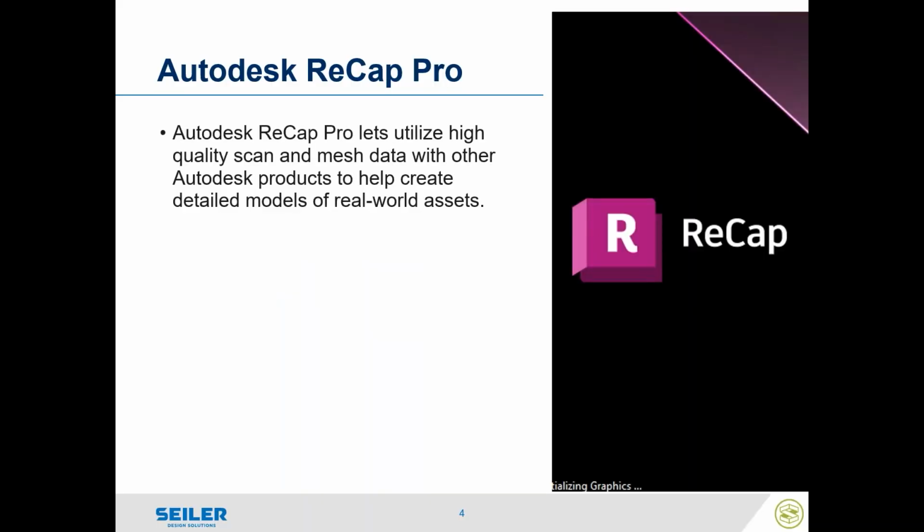What is it? It utilizes high quality scan and mesh data with other Autodesk products to help create detailed models of real world assets, scan data or photogrammetry, as well as bringing in 3D models. It is part of the AEC collection. So if you have the Autodesk AEC collection, which includes Civil 3D, Revit, among 30-something other tools, you'll have access to Autodesk ReCap Pro. There is a free version, Autodesk ReCap Basic, which can do a majority of point cloud transformation, manipulation, and importation, but you're going to be missing out on some of the extra tools